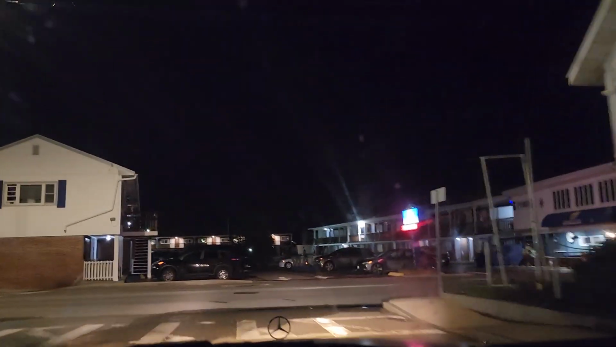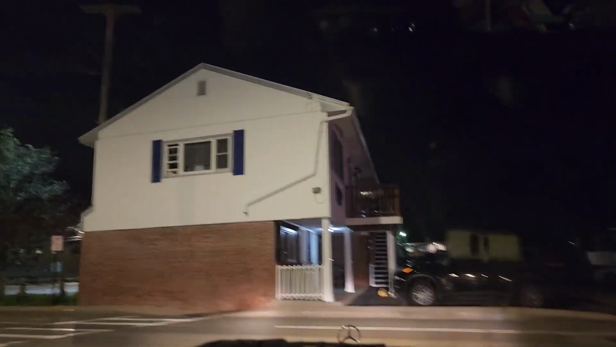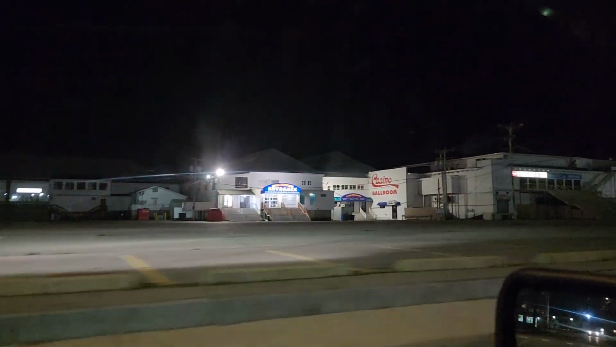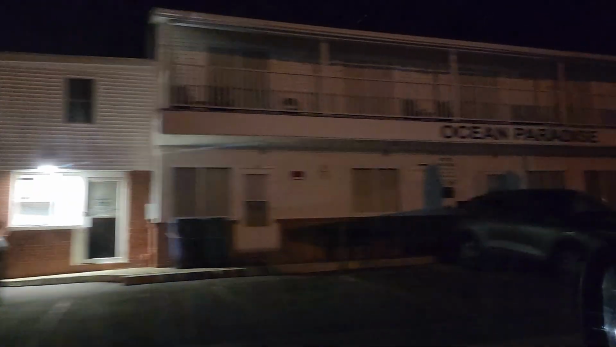Yeah, so anyway, it's nostalgic to come down to these places, but at the same time, it's another one of those situations where it's not what you think it is. It's been completely redone. Things have been rebuilt. Businesses have closed, businesses have opened. Buildings have just been completely torn down.